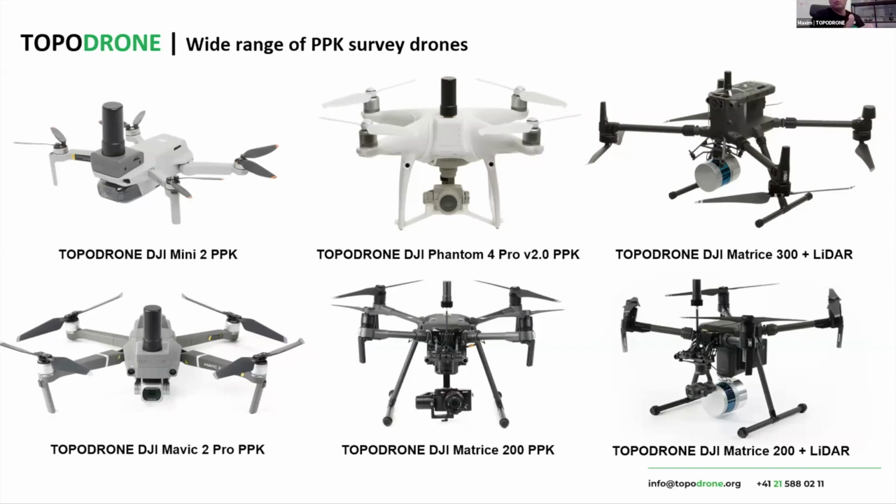Why were we focused on DJI? Because DJI produces very good, high quality drones. They're easy to fly. And we decided that we could provide equipment which is affordable for users, which can be installed on their existing drones, and which provides high accuracy. First of all, we created a 2-frequency GNSS receiver for the drone.